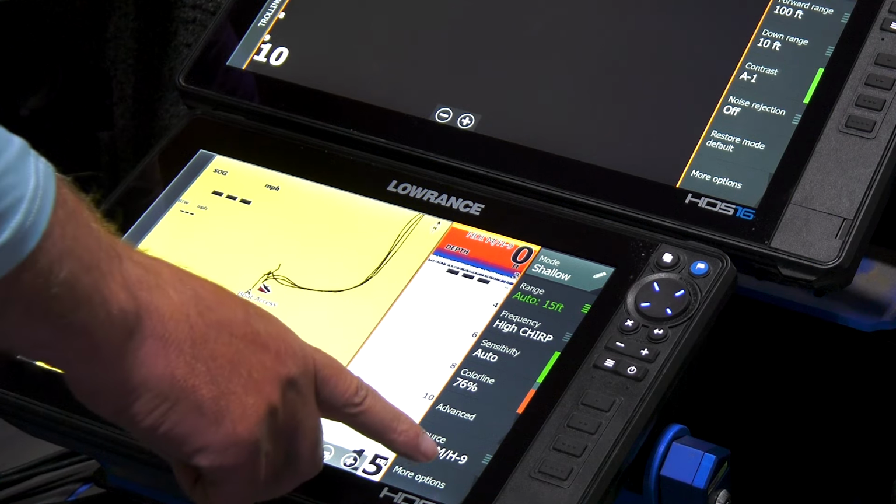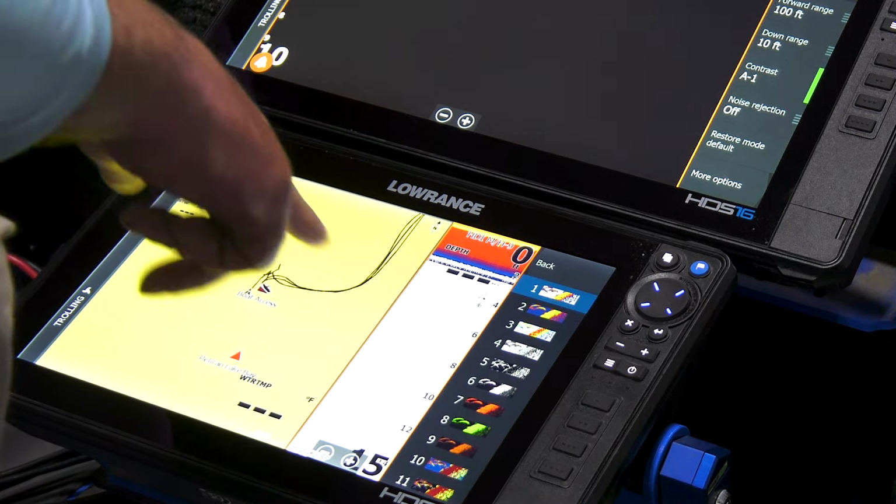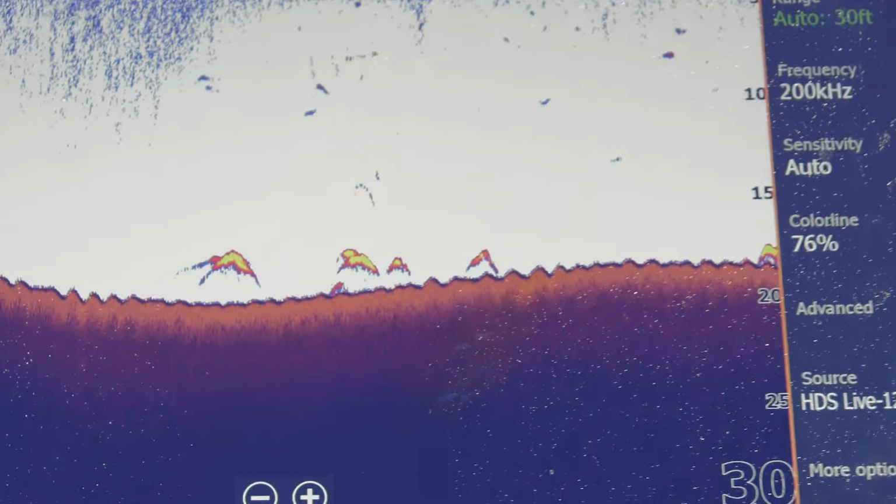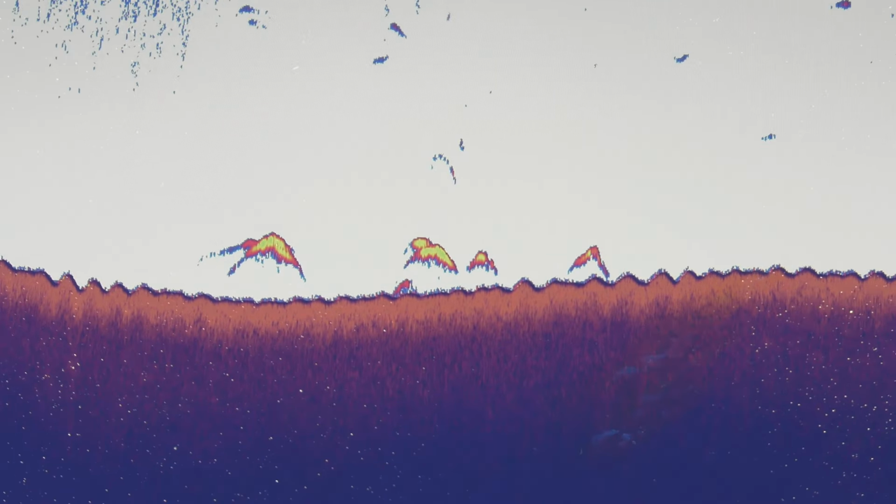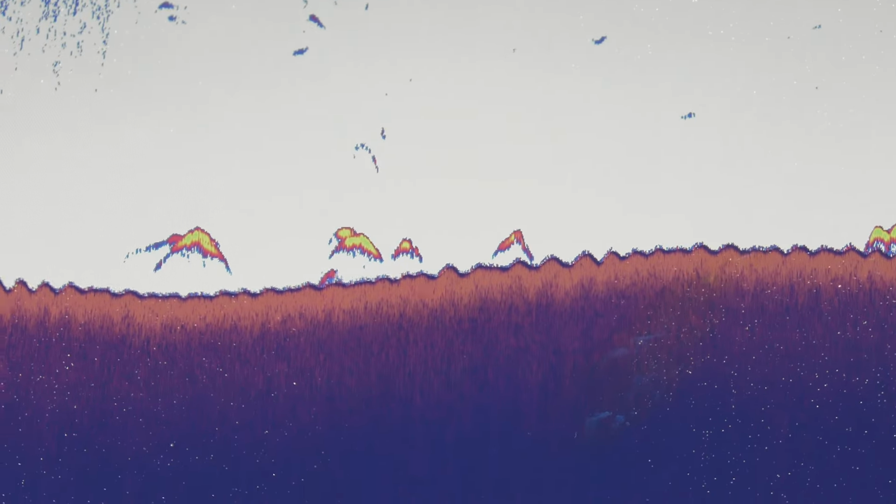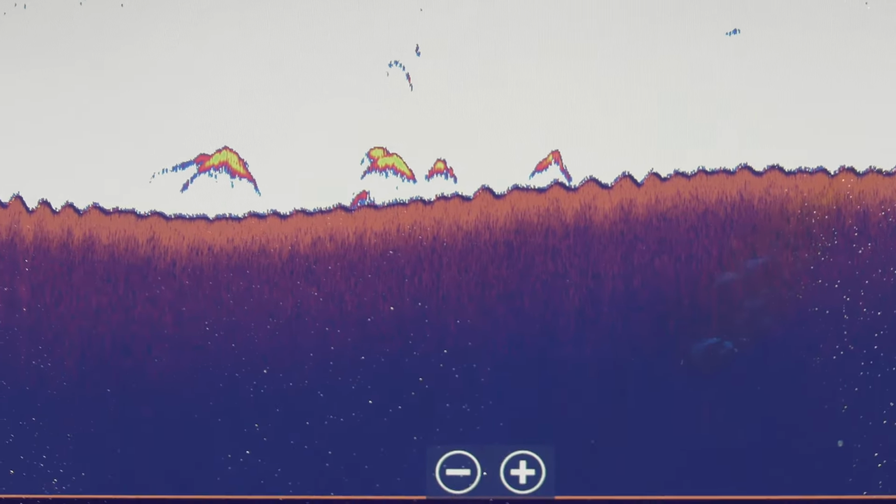And one more thing that I like to do, you go under more options, and as far as your palette, I like to use this color palette 13. It shows the bottom is brown, but what I really like about color palette 13 is it's easier to distinguish the size of the fish, in the sense if you have a bigger walleye, for example, let's say over 22 inches, you're going to get some green in the mark.